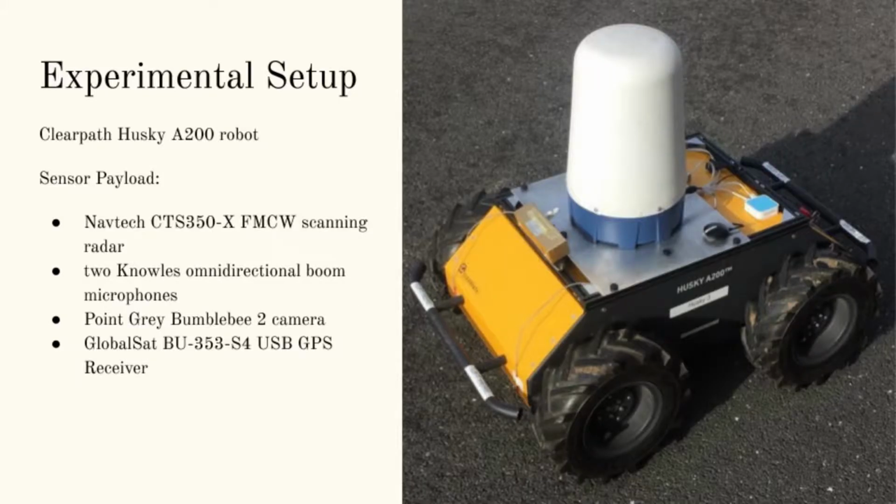To carry out this plan, the following experimental setup was used. The mobile platform used was the ClearPath Husky robot. We fitted a Navtech frequency-modulated continuous wave radar on the top. This radar can be operated in both a long-range and short-range mode, and we collect data for training and testing in both these modes.